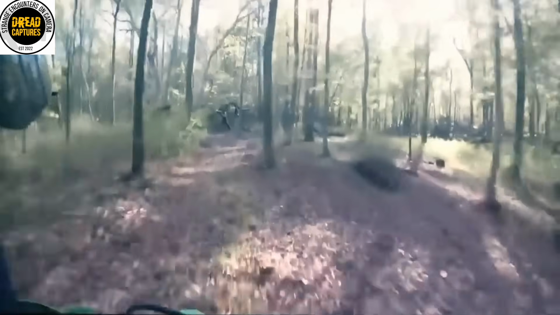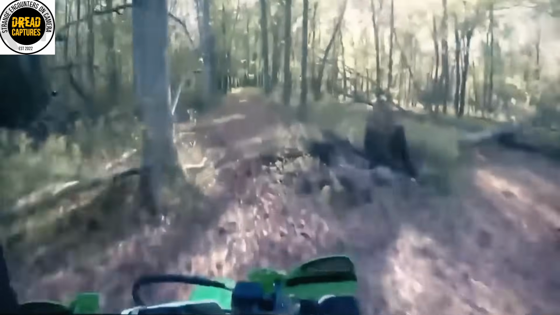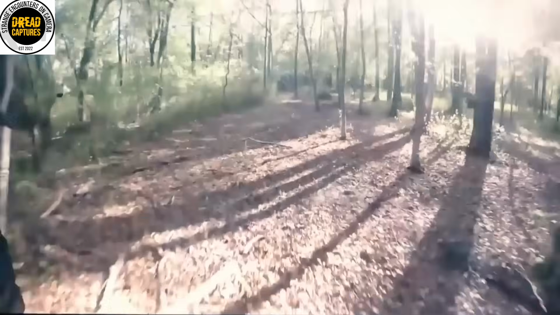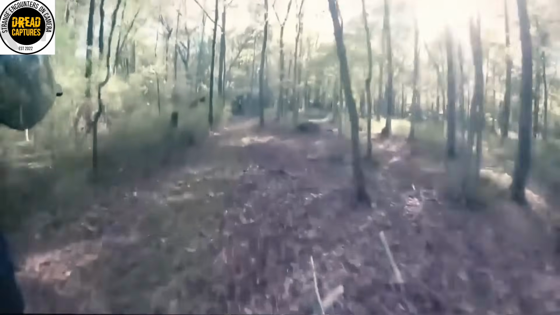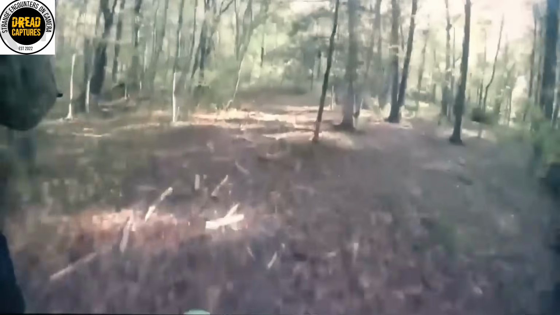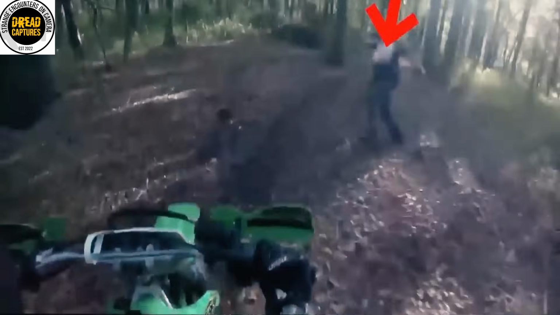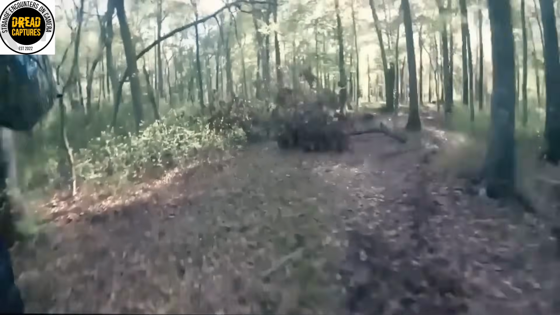A GoPro attached to a dirt bike rider's helmet captures something pretty extraordinary. I mean, there's not much to see at first. A guy and a few of his buddies are just whipping in and out of these trees on this property. Looks like a blast, honestly. What happens next is pretty crazy. Check this out. This lady is just reading this guy the riot act and actually pushes him.